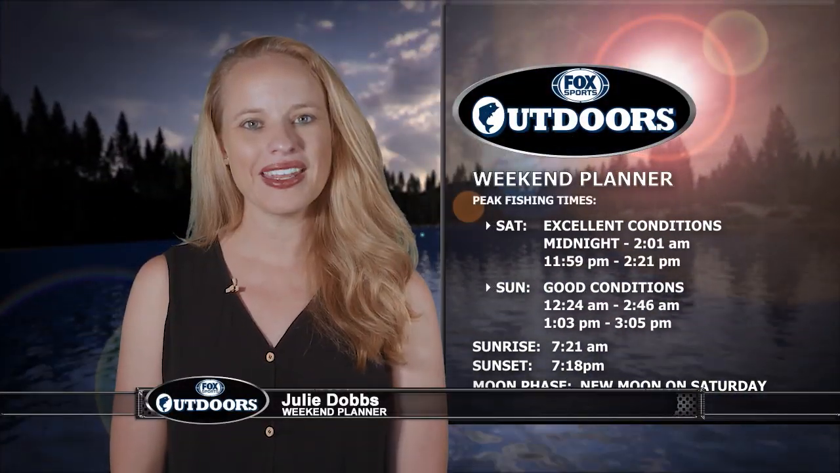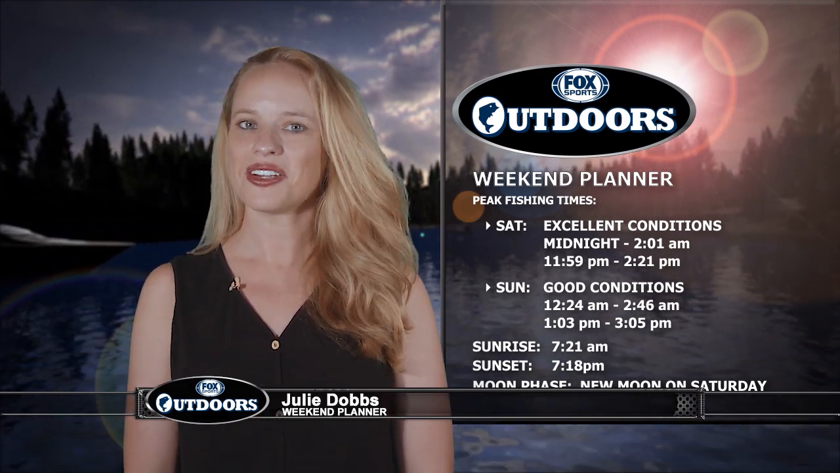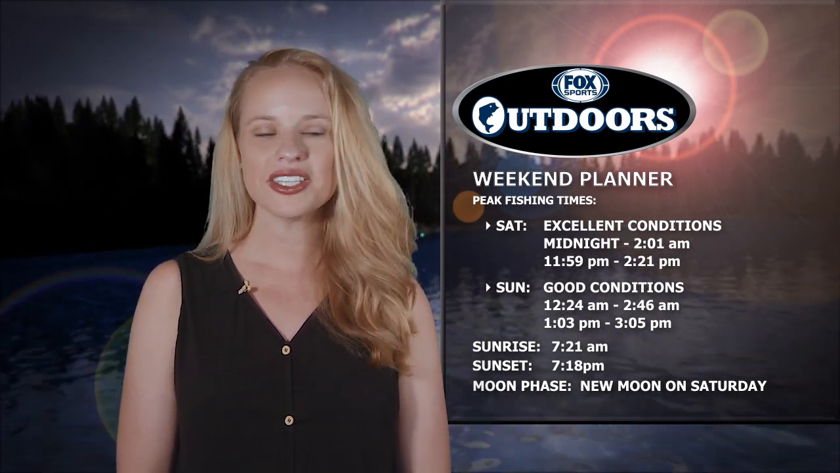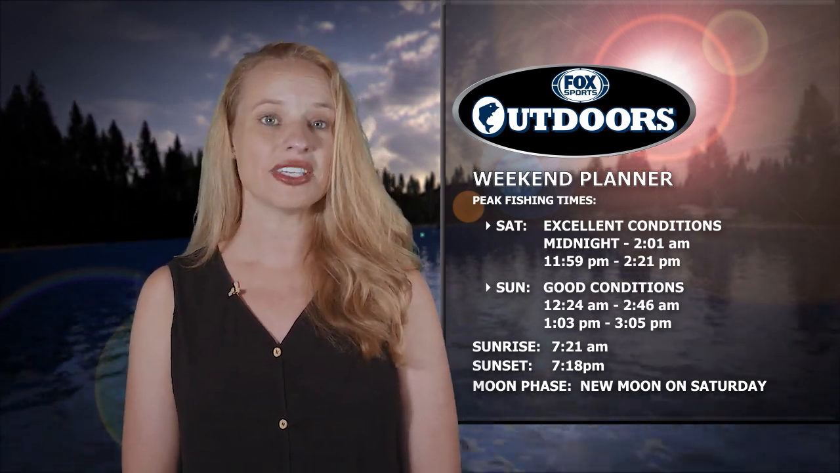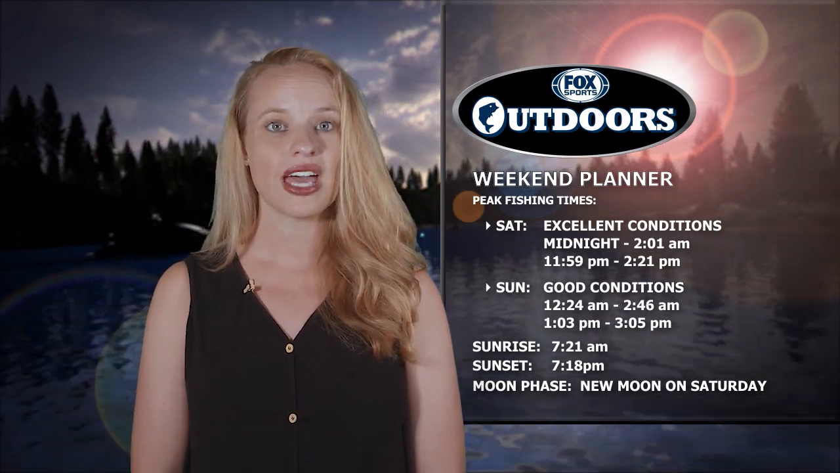Great news, everybody. These lunar tables are predicting fantastic fishing this weekend. Saturday's game fish activity is listed as excellent and Sunday is listed as good. Saturday is predicted to have some of the best conditions of the month. Look for the prime daytime hours to begin at 11:59 on Saturday and 1:03 on Sunday, with top evening action starting roughly around midnight. Expect the sun to rise at 7:21 and set at 7:18. A new moon on Saturday will keep evenings very dark most of this week.